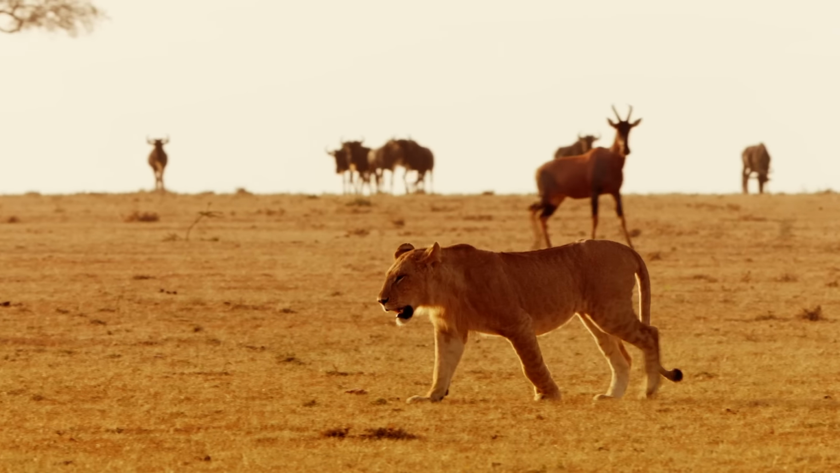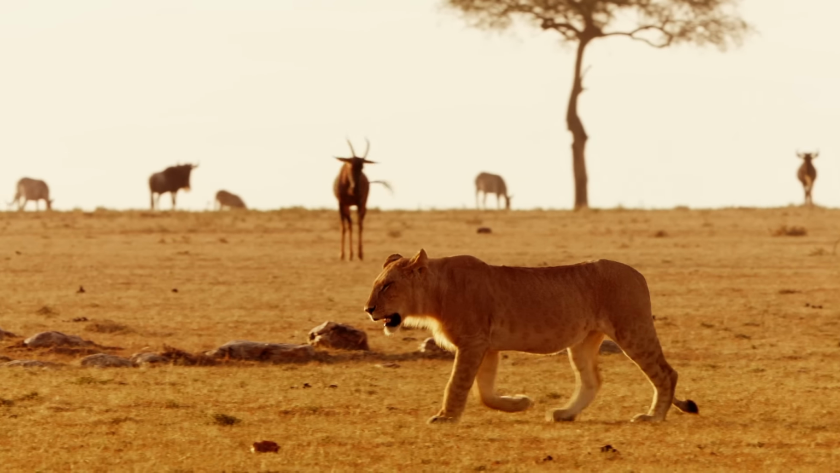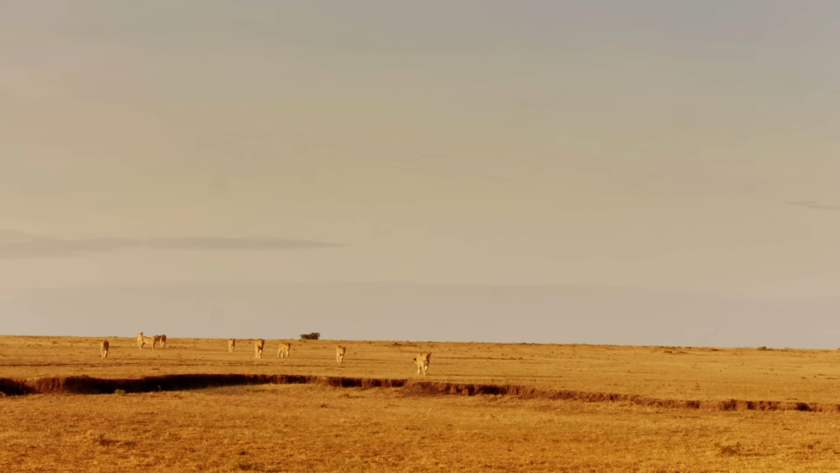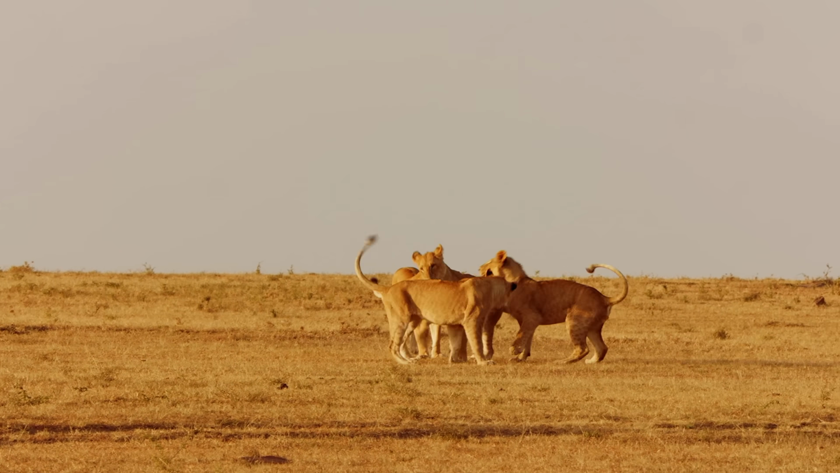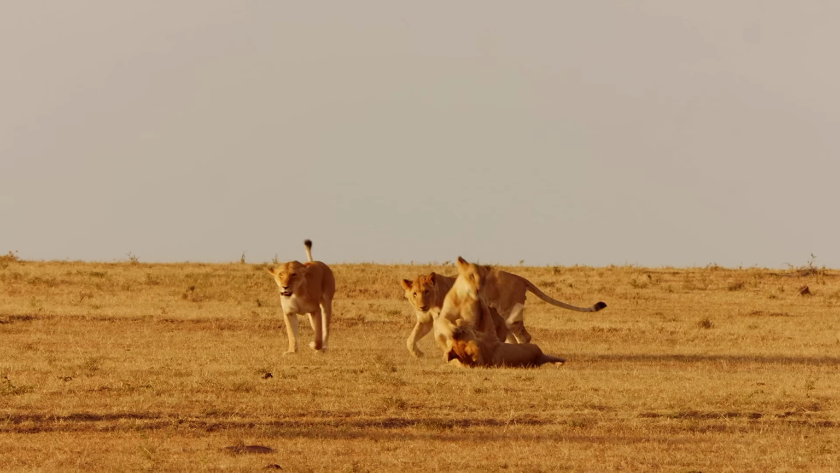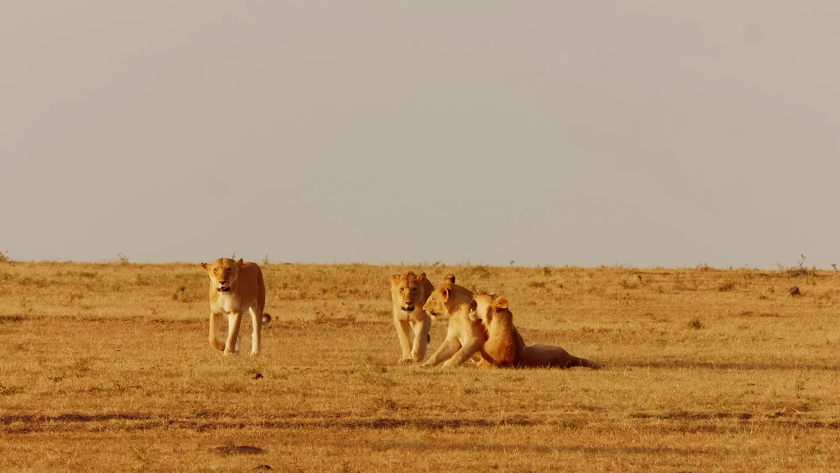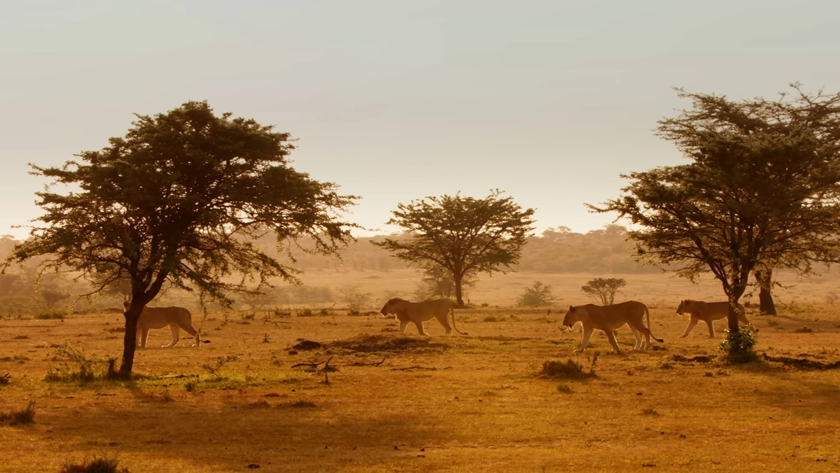Lions are extremely dangerous hunters by night and by day. They don't necessarily need the protection darkness provides. Still, in the open savannah, it's not easy. But the big cats are nonetheless patient. There's certain to be a chance at some point. The seven simply trust in their mothers.